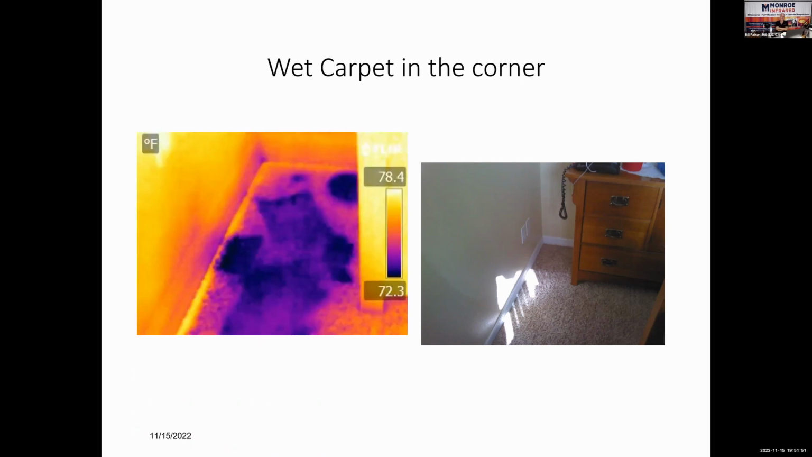So that is really right there. That speaks volumes for what you guys do as home inspectors. What this ended up being was, again, this wall on the left, that is the common wall between the bedroom and bathroom. And there was a sink on the other side of this wall. And so you have the same air temperature in the bedroom as in the bathroom. So there should be no thermal difference in this wall. But if you look over here in the thermal image, there is. And that was the drain line leaking within the wall.